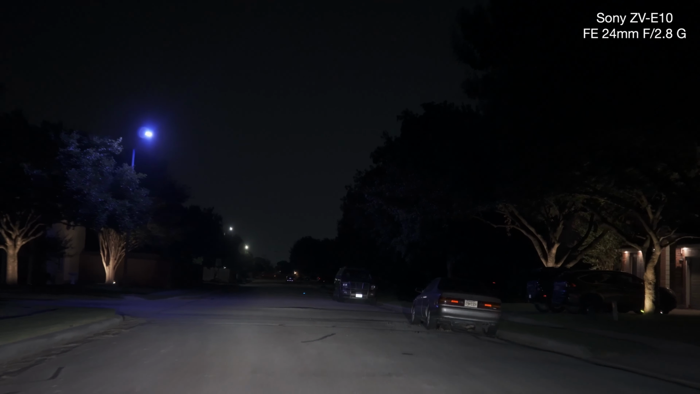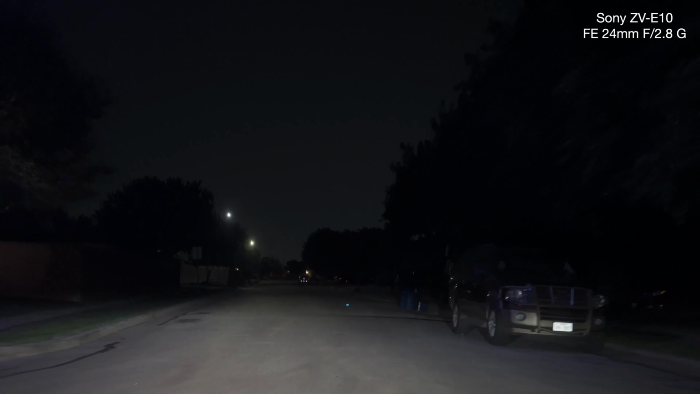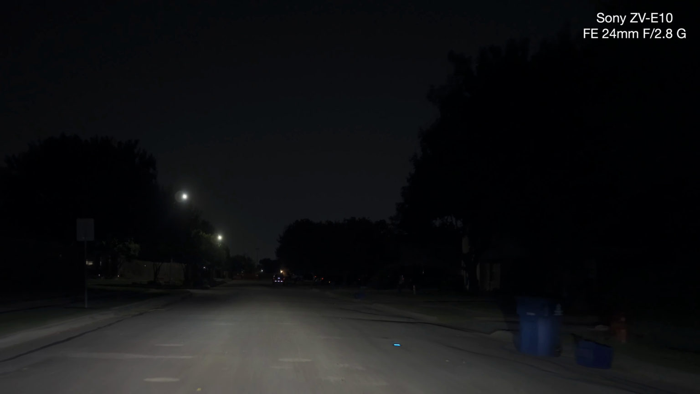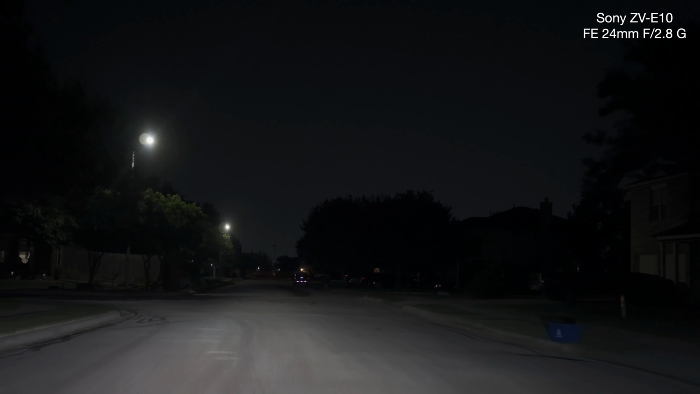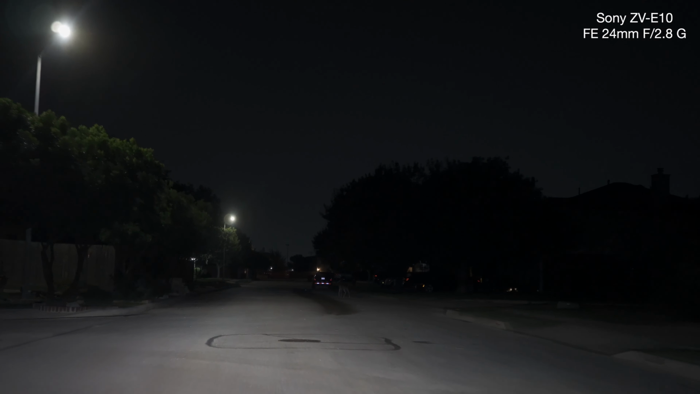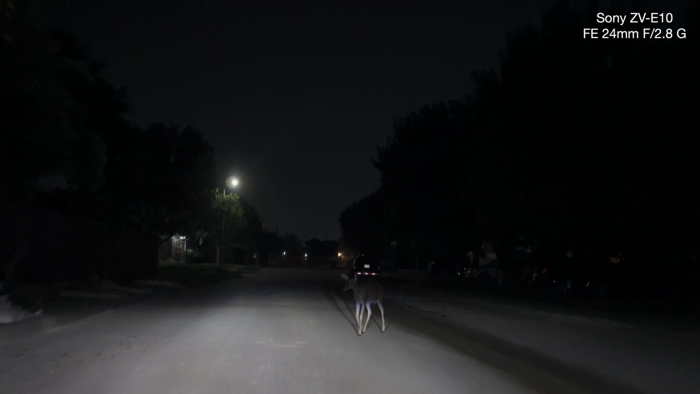Okay, so that's a purple light. Doesn't look too bad, okay? So this is the next street over. How does that light look?